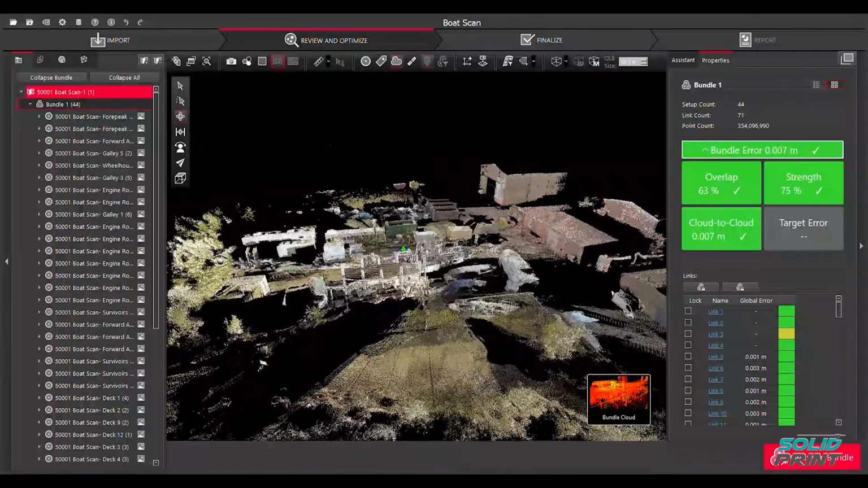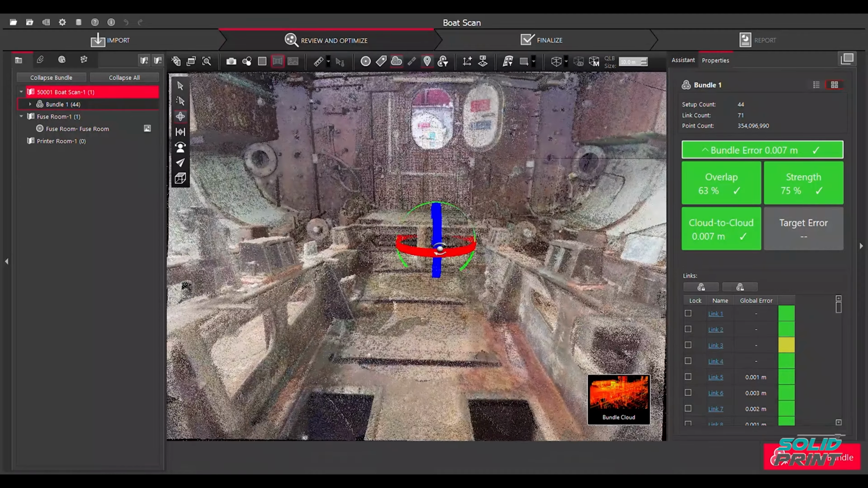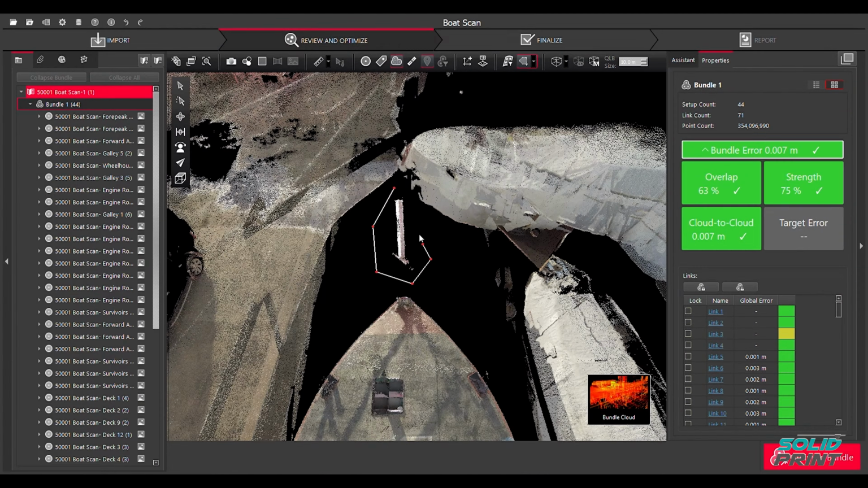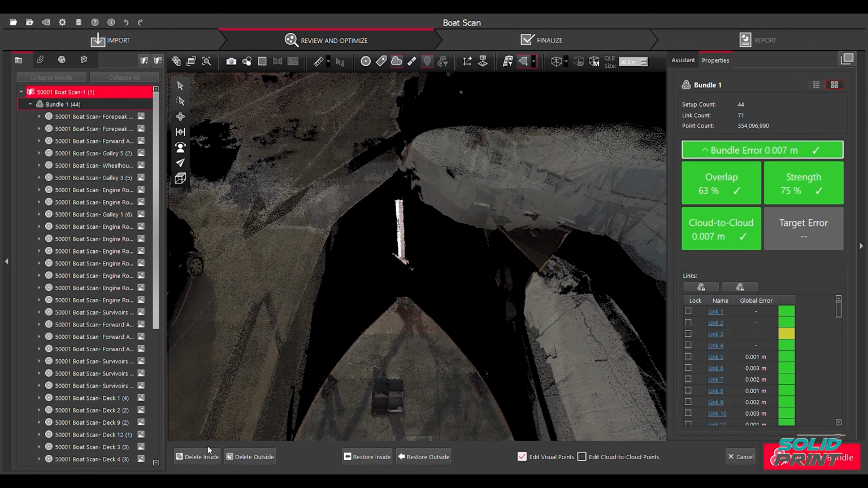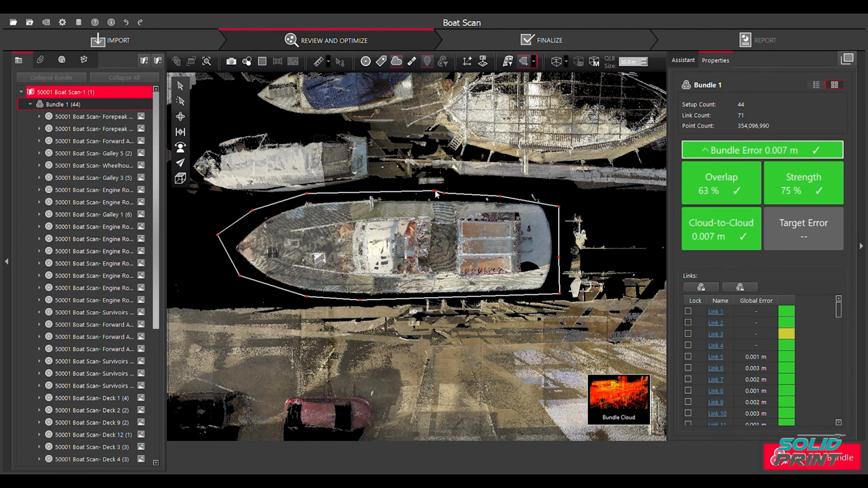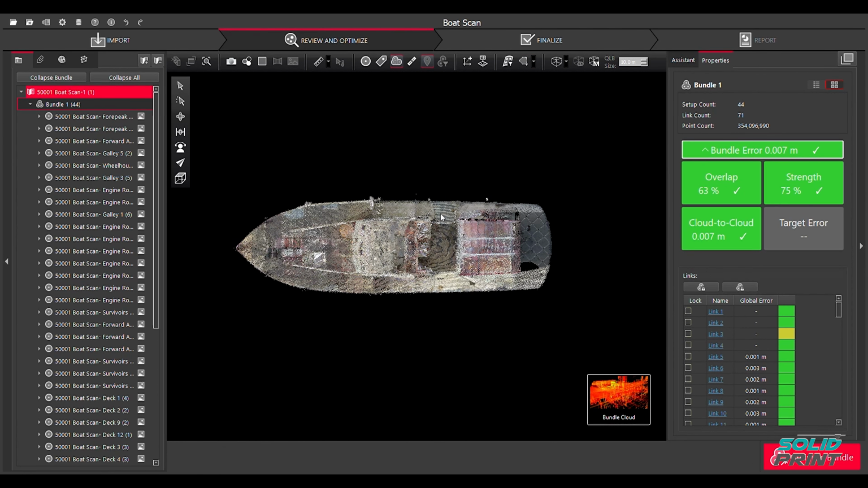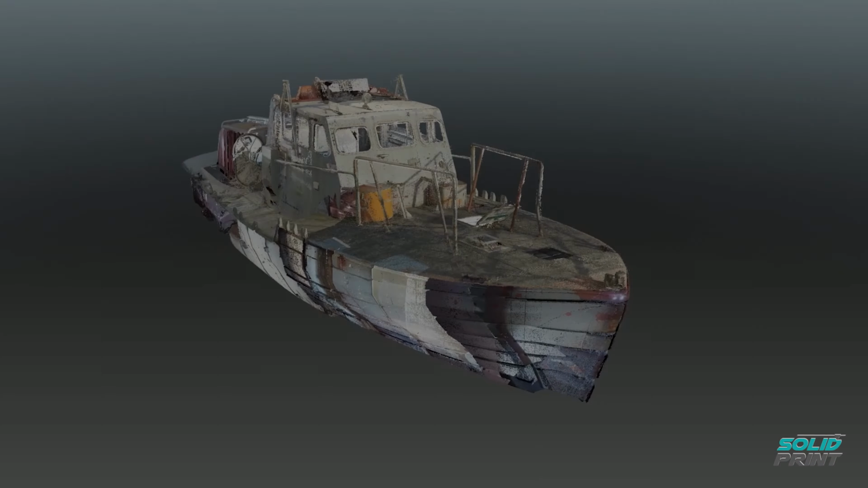scanner's 60-metre range. In Cyclone Register I can tidy up the data, removing unwanted points and cutting the data down to only what I need. Here you can see me selecting some unwanted data with the fence tool and then deleting all the points inside my selection. I can also select the data I want to keep and delete everything outside of this boundary. Now that I have my tidy data, I can export this from Cyclone Register to use.